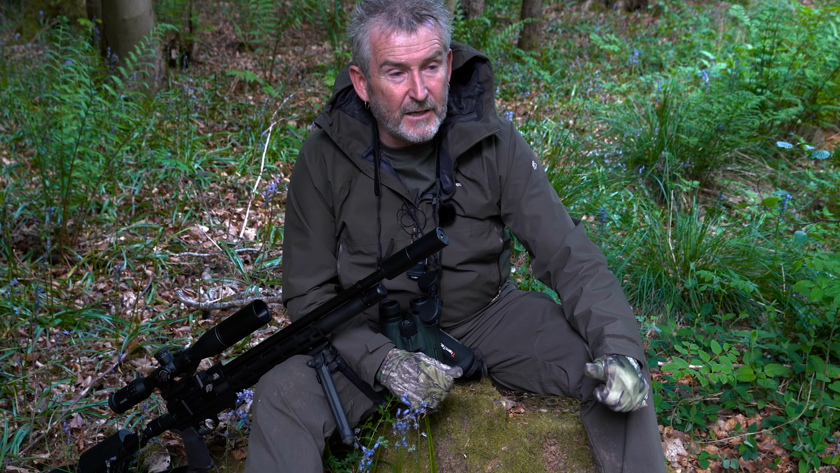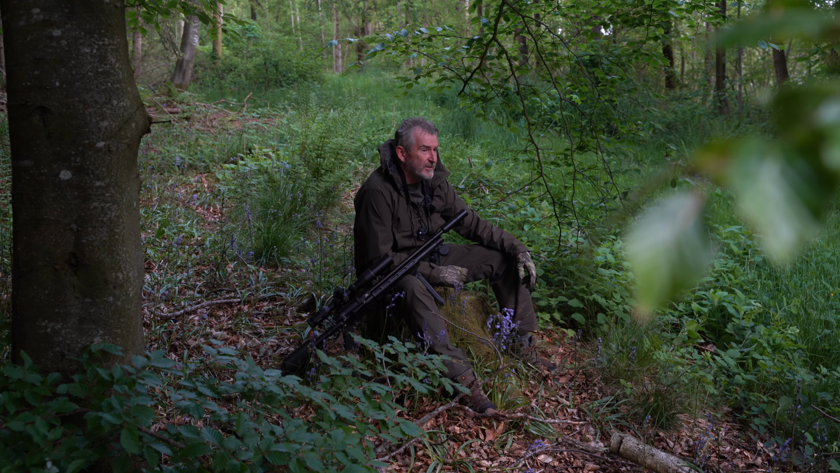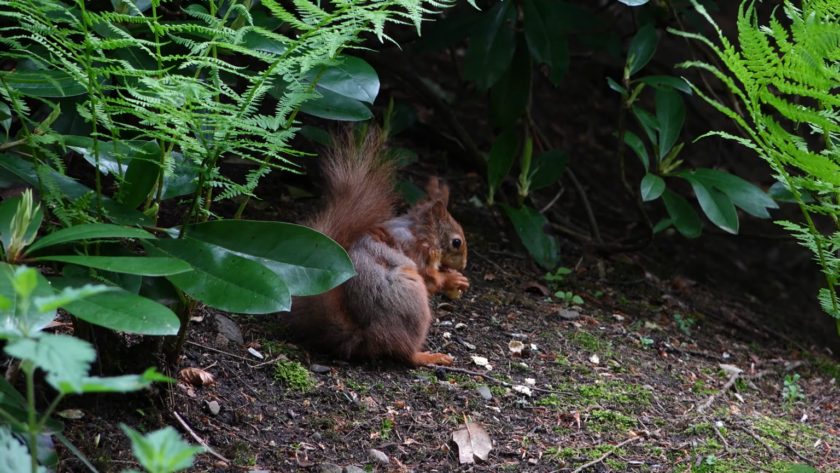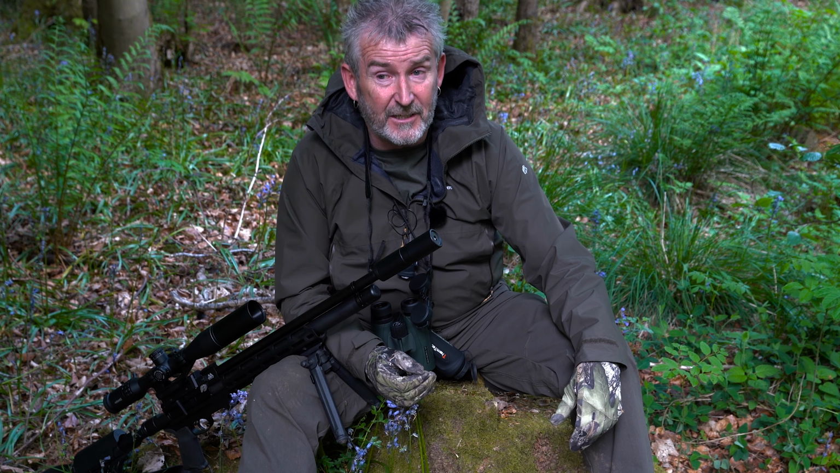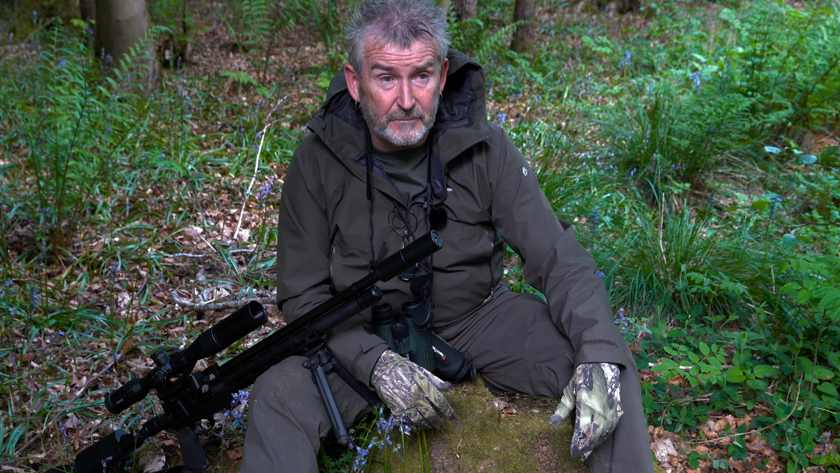Right. Without the red squirrel conservation that we're doing, studies are showing that in 10 years' time there will be no red squirrels in the country, which would be a sad state of affairs. They're indigenous to this country, they belong here. They've been here 10,000 years, and to think that in 10 years' time, if this work doesn't carry on, they'll be gone, and that'll be a sad day.